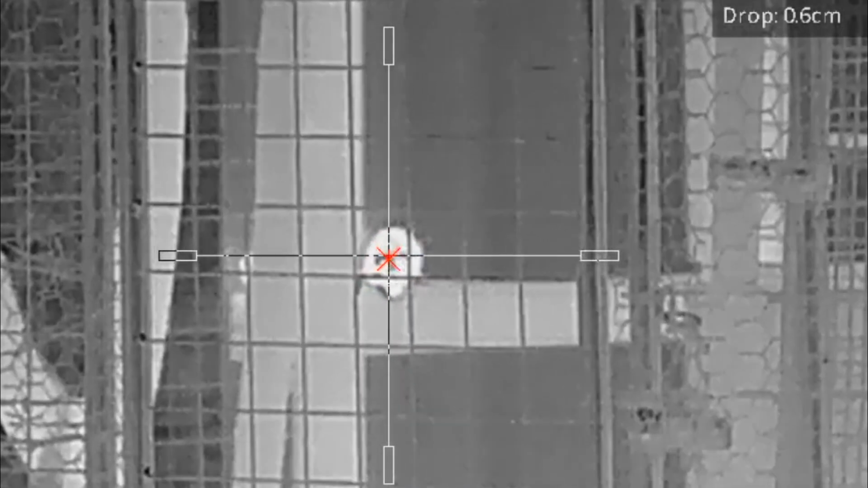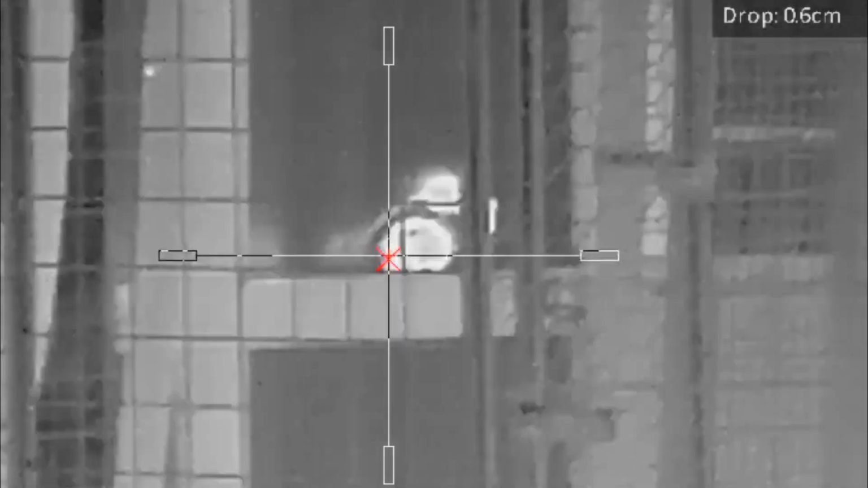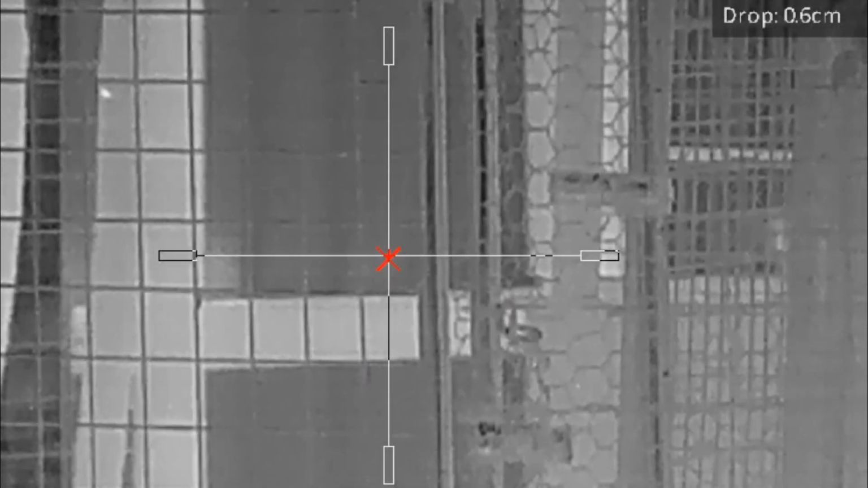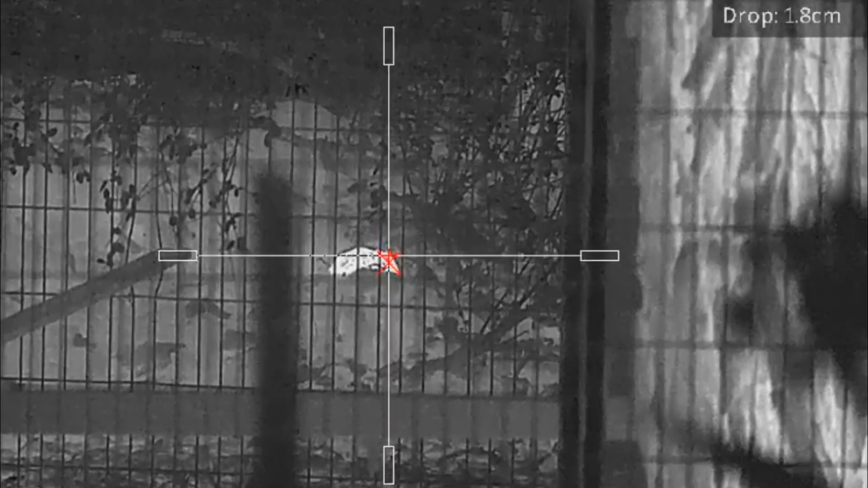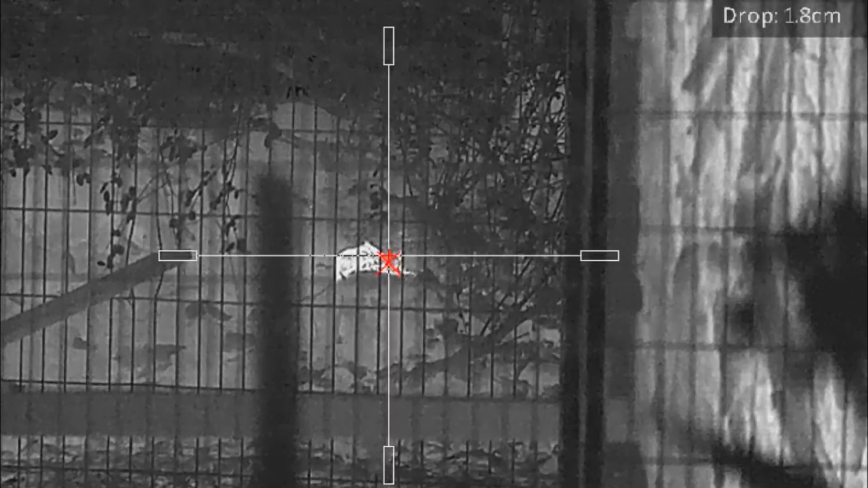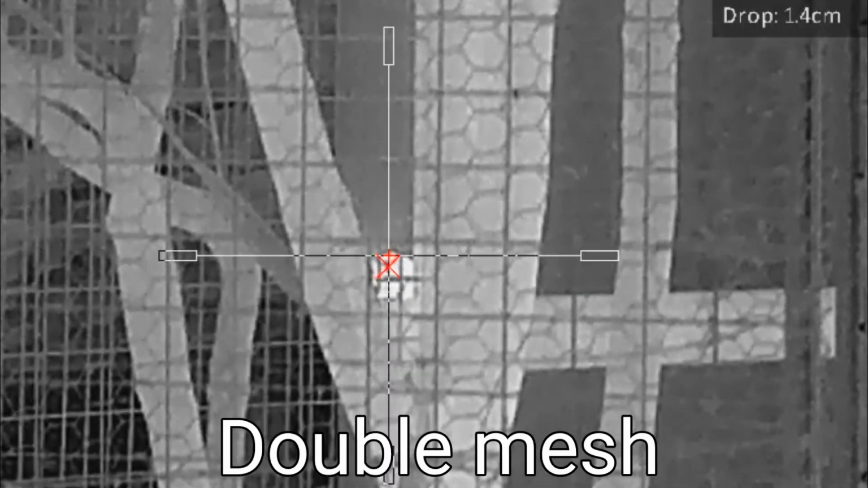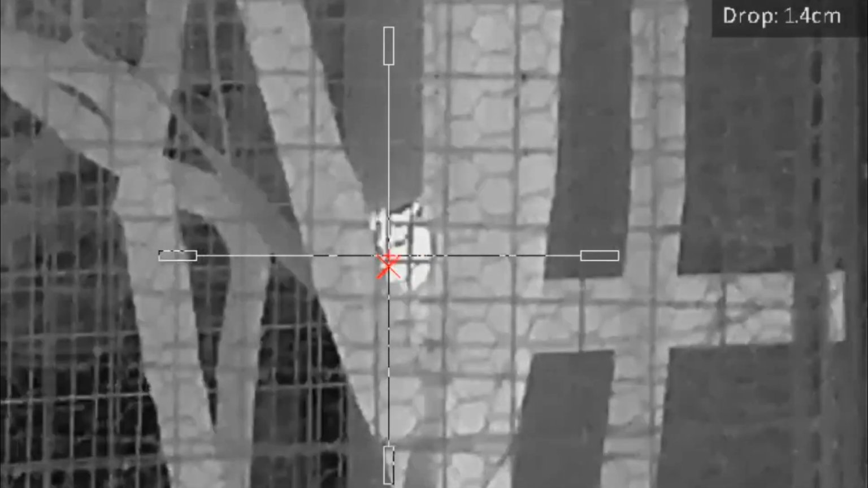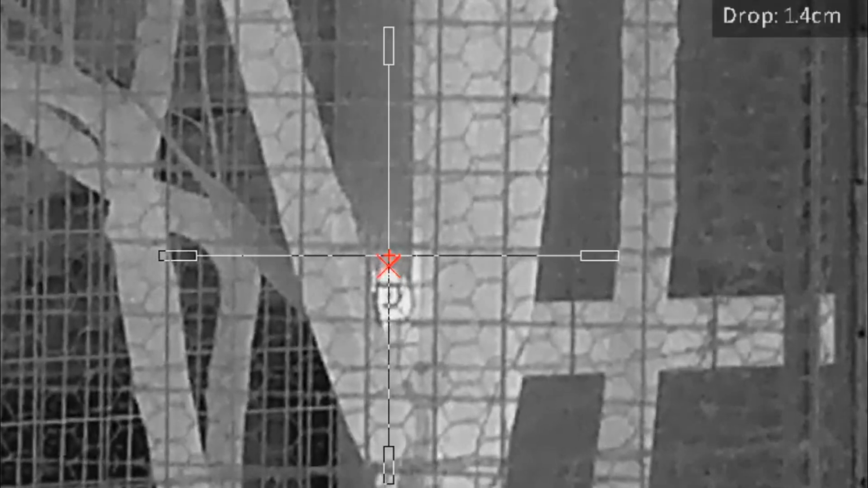Just you guys aren't making it easy. Not that time. Over that one, under that one. Wow. And smoking.